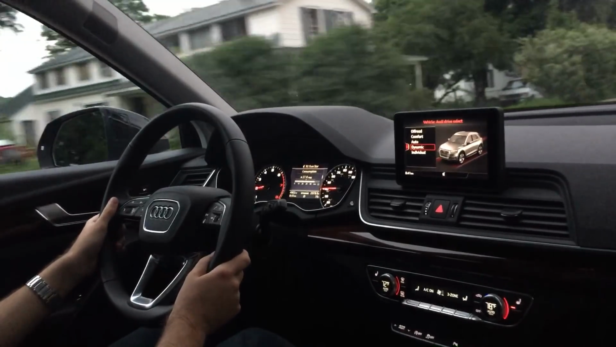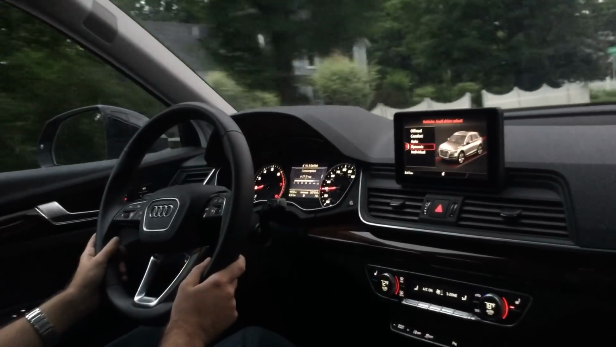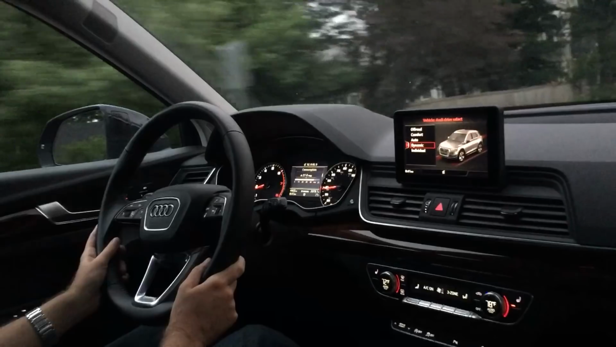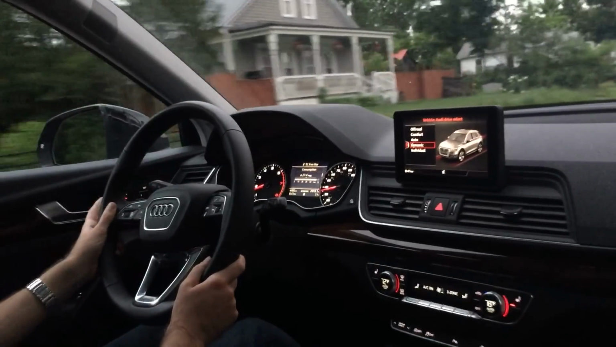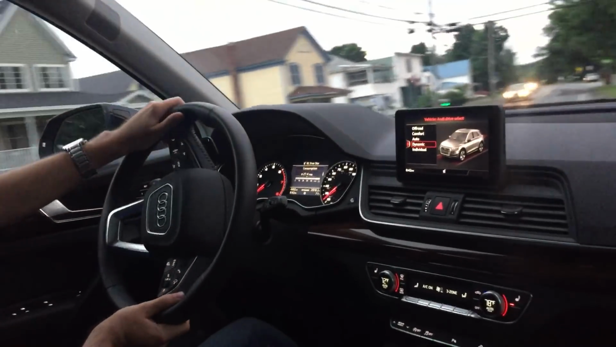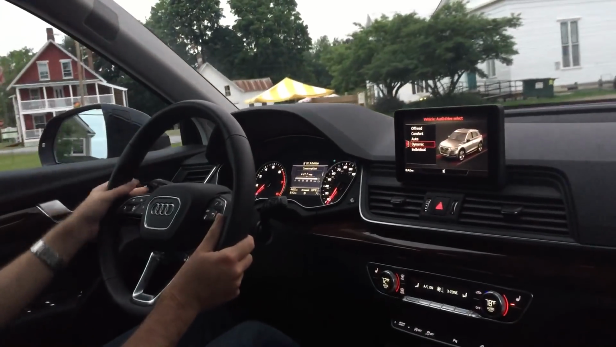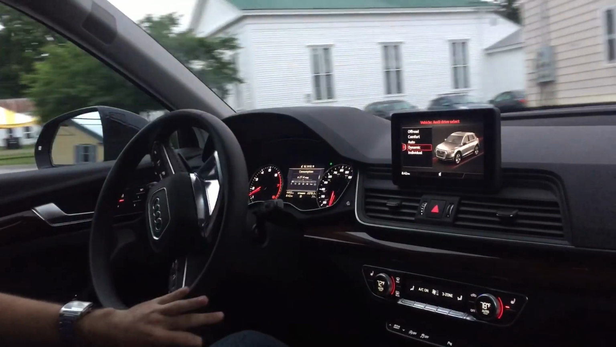But it's got plenty of power. I believe according to Motor Trend it's 5.9 seconds 0 to 60. But it's quiet and comfortable, and it's an enjoyable drive. I wish I had an X3 or a GLC or something to compare it to, but I don't. I'm not one of those fancy people who get press cars.